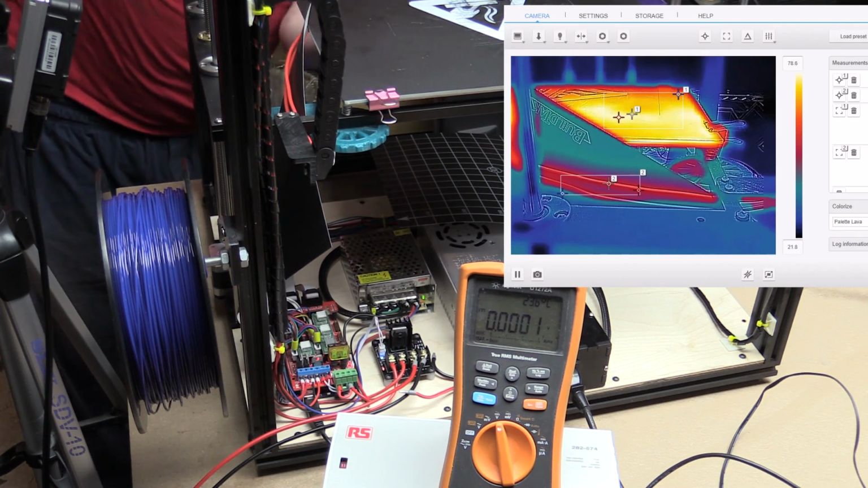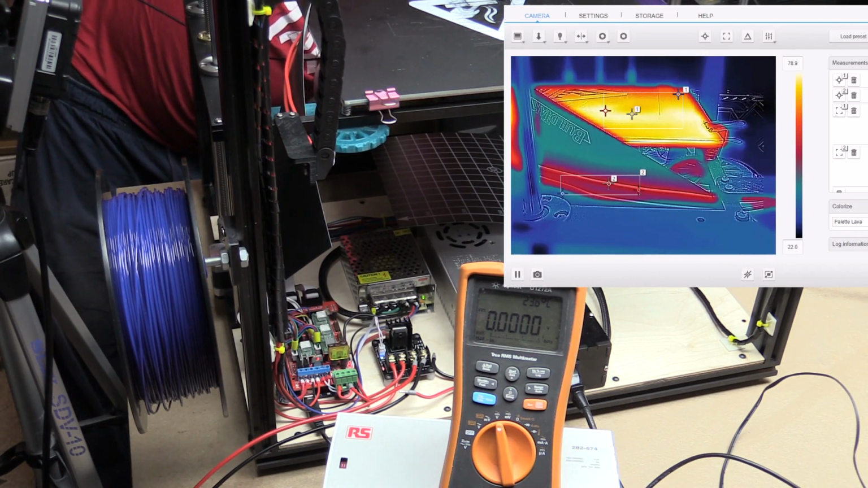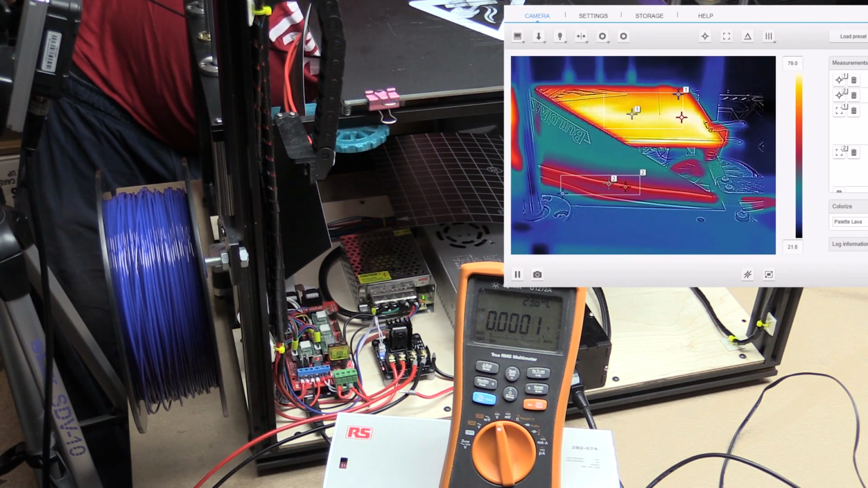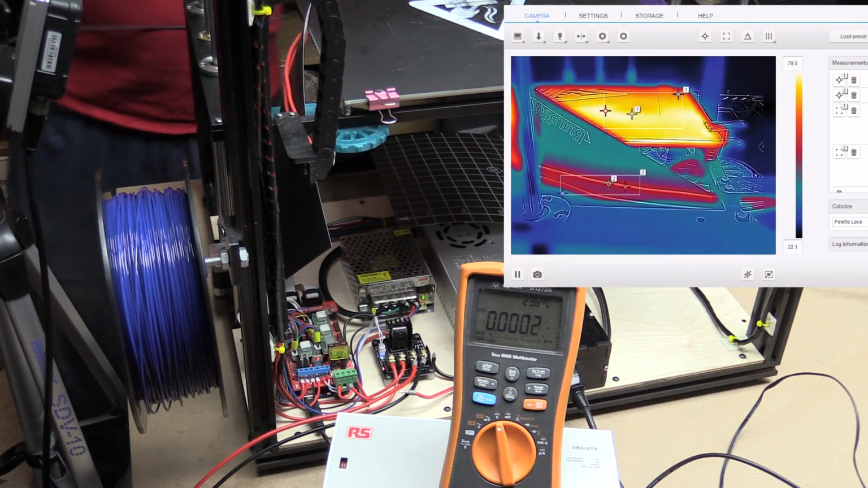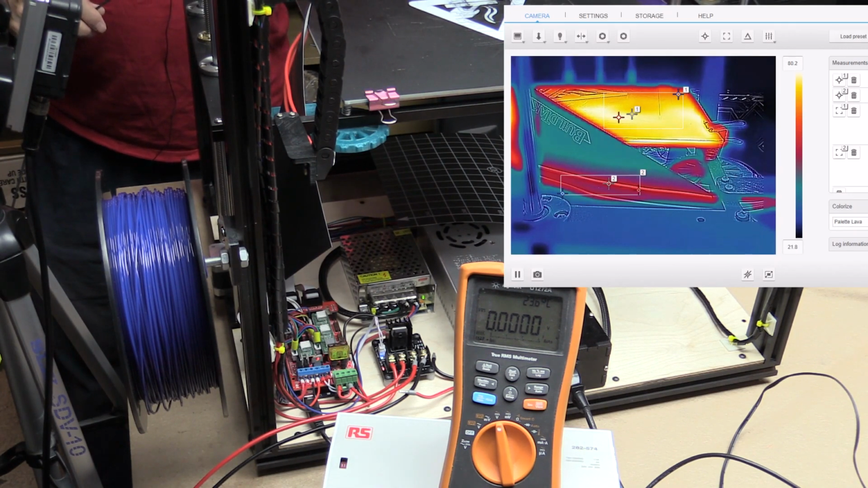If I point it on the bottom, ooh, that's reading 108, 109 degrees on the bottom. So there's definitely a thermal gradient of almost 10 degrees between the bottom of the heat bed and the top of it. So the thermistor is probably not quite calibrated properly because it's reading low at this high temperature area.